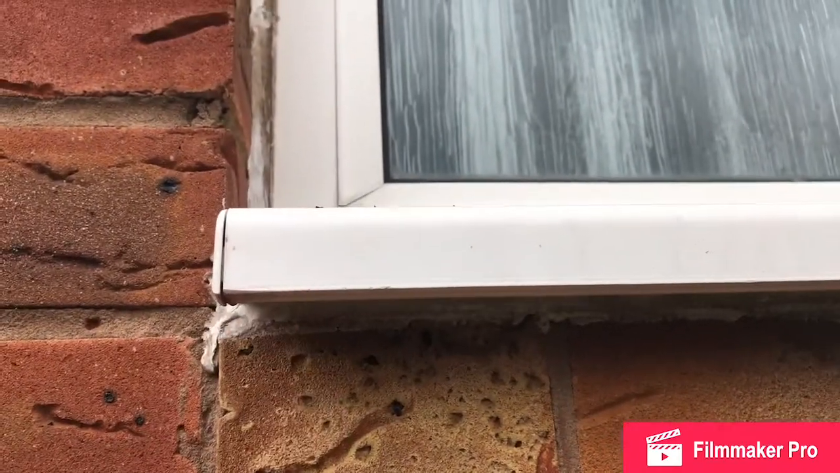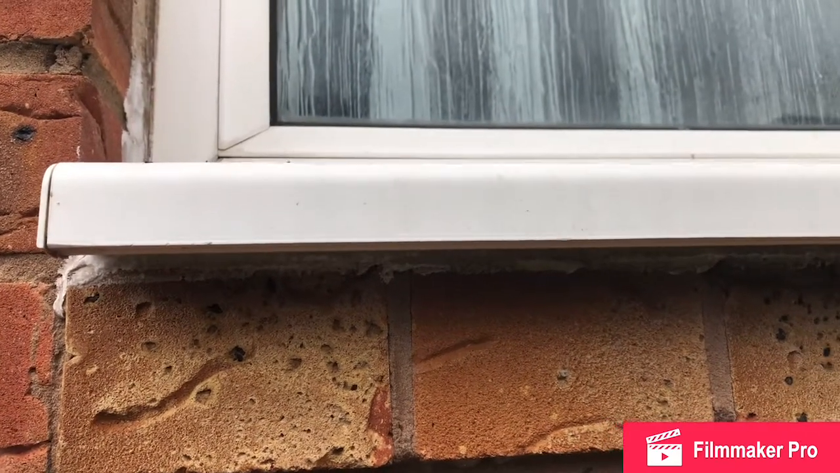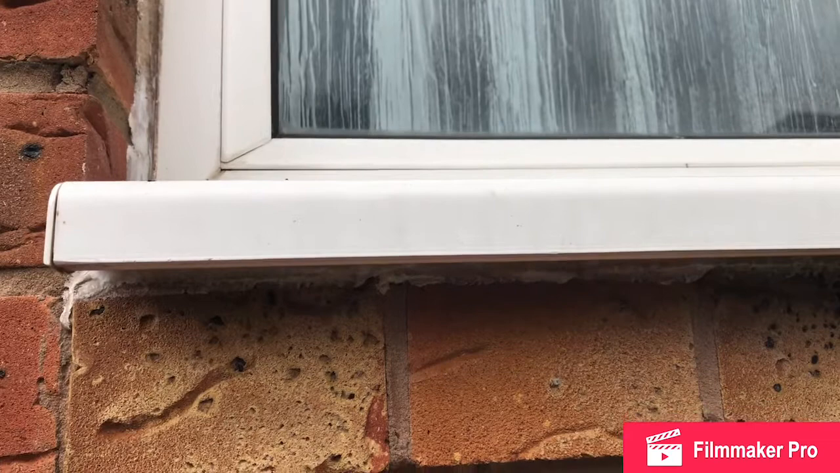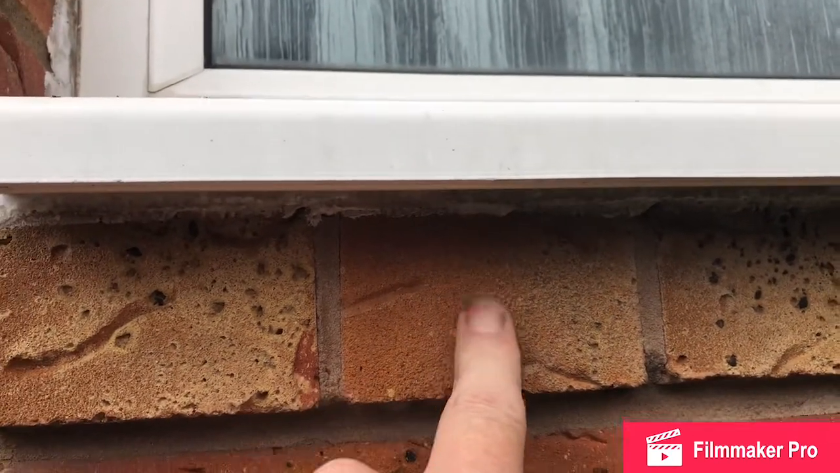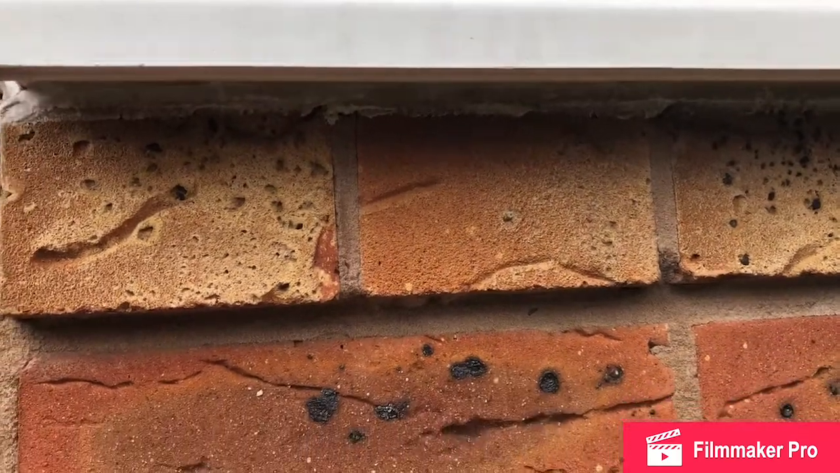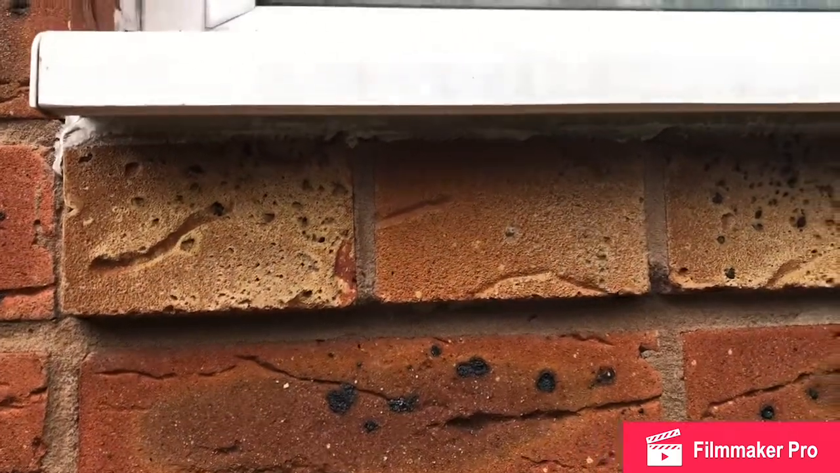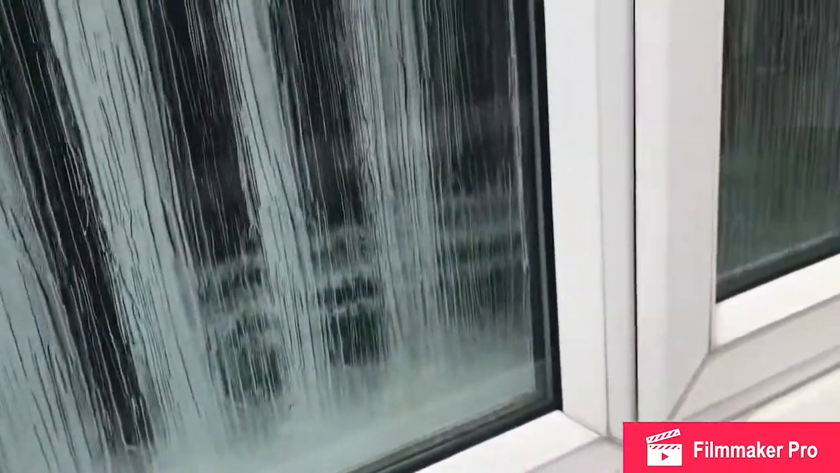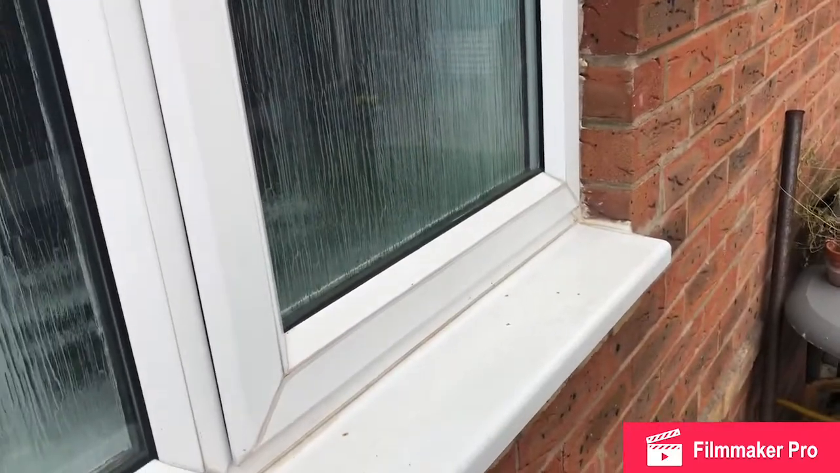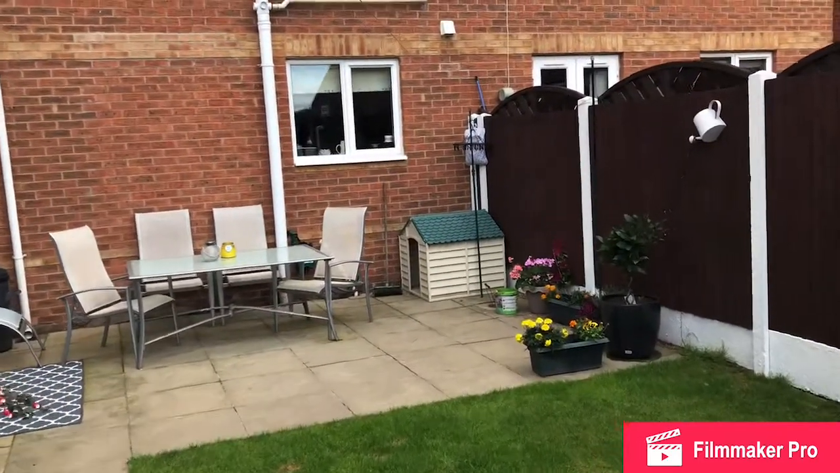The idea of that is to allow rainfall to drop to the floor instead of it tracking back and penetrating your house. So check all your windows, and then next item on your list, as I just walk to it,